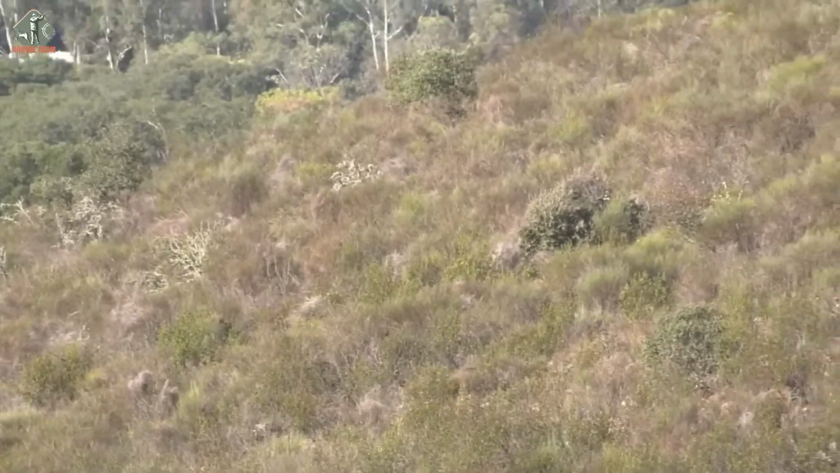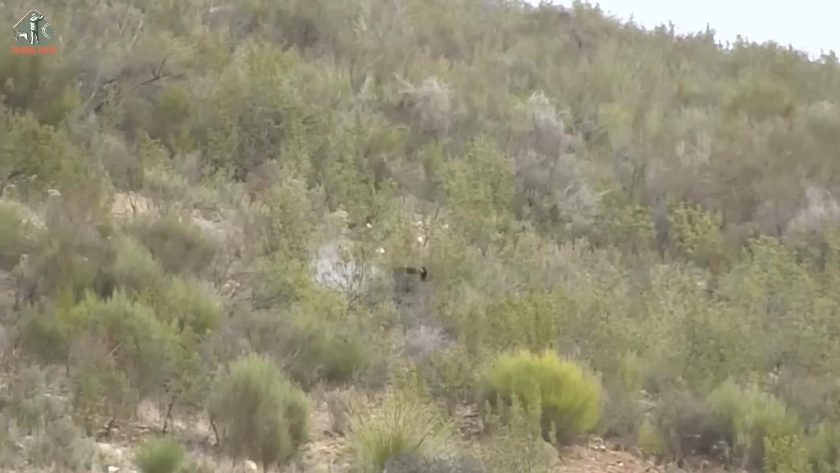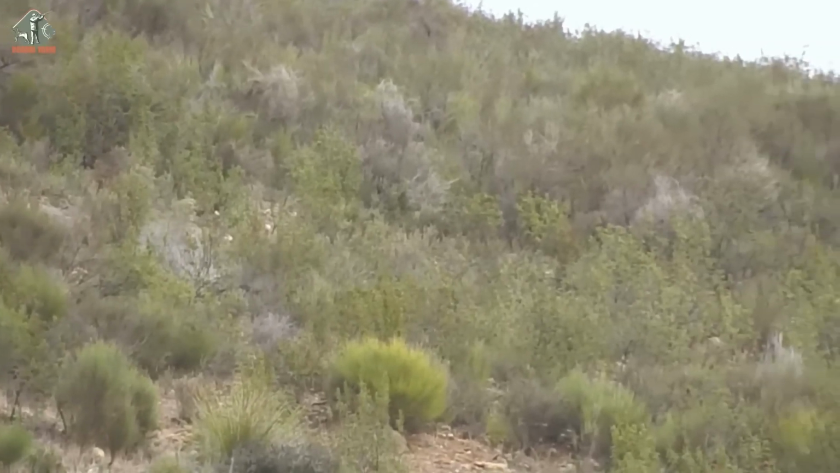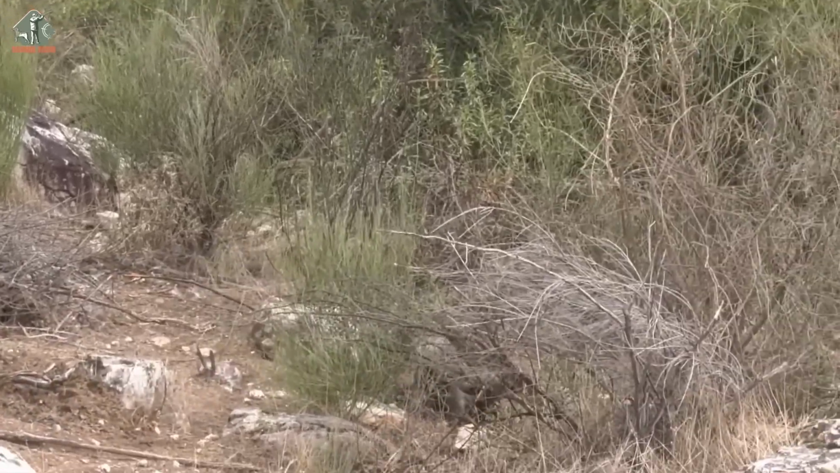Heinz carefully observed every movement of the wild boar in the bushes. When one appeared in his sights, he would signal us to shoot. With the guidance of the experienced hunter, we learned a lot.